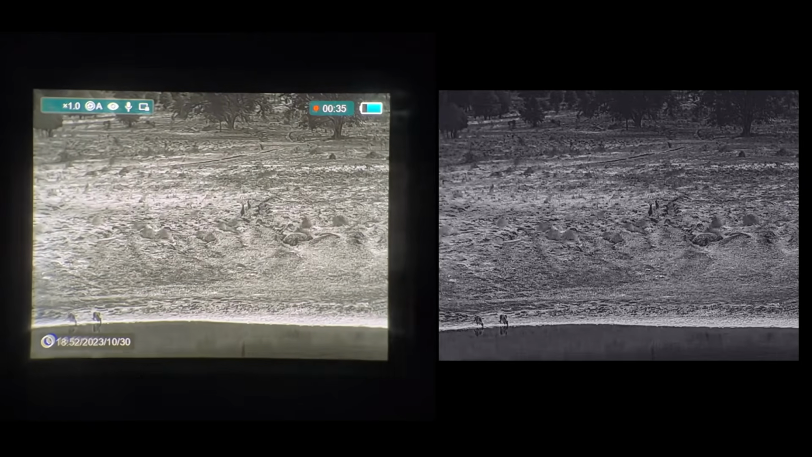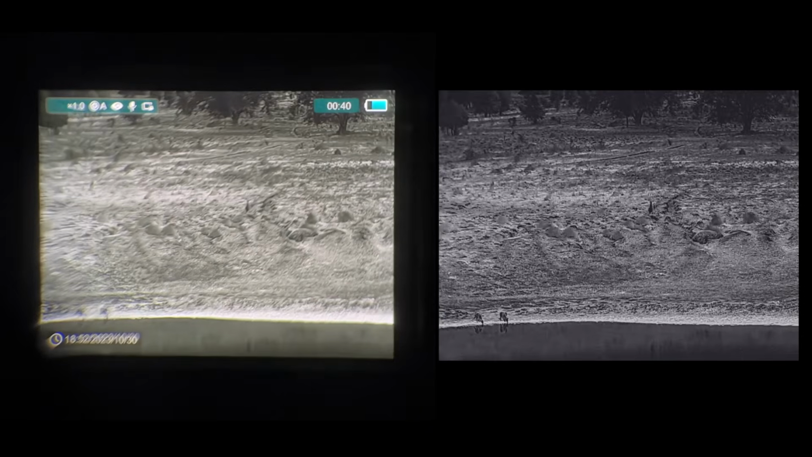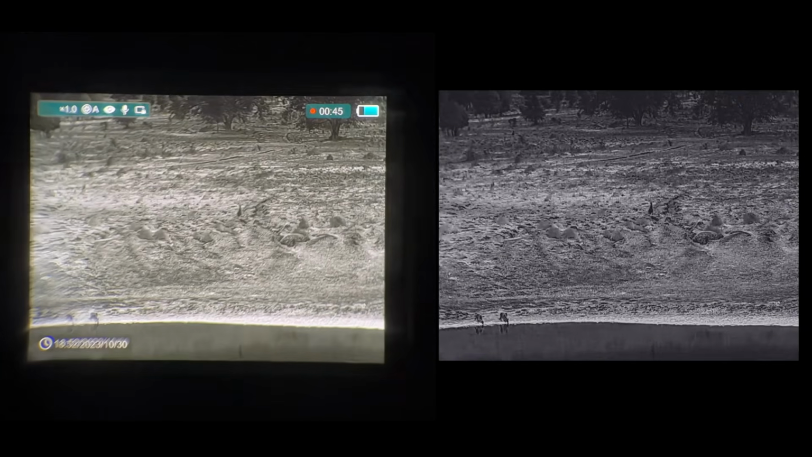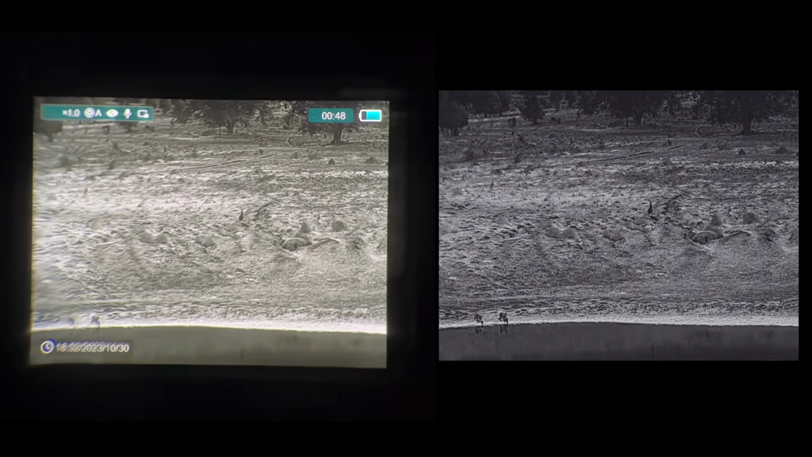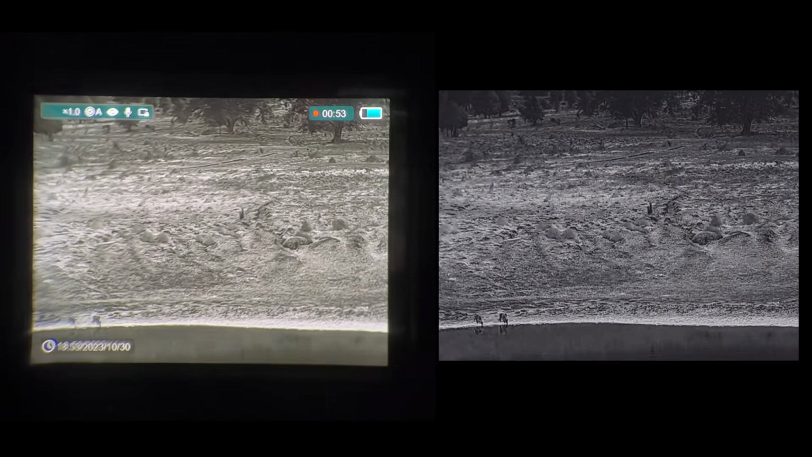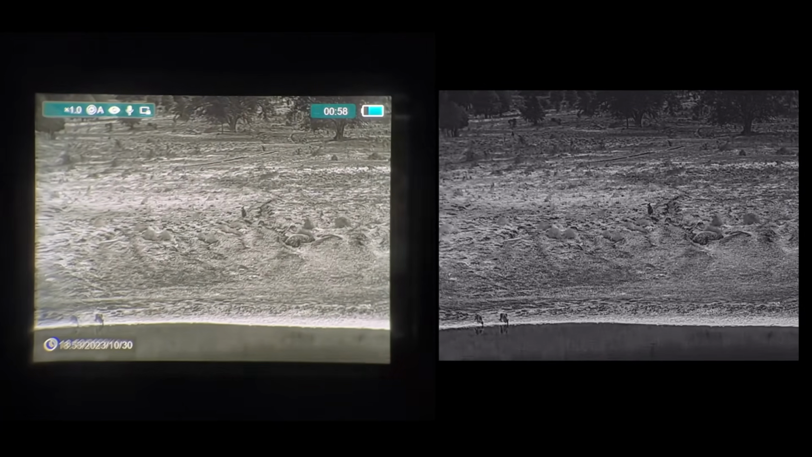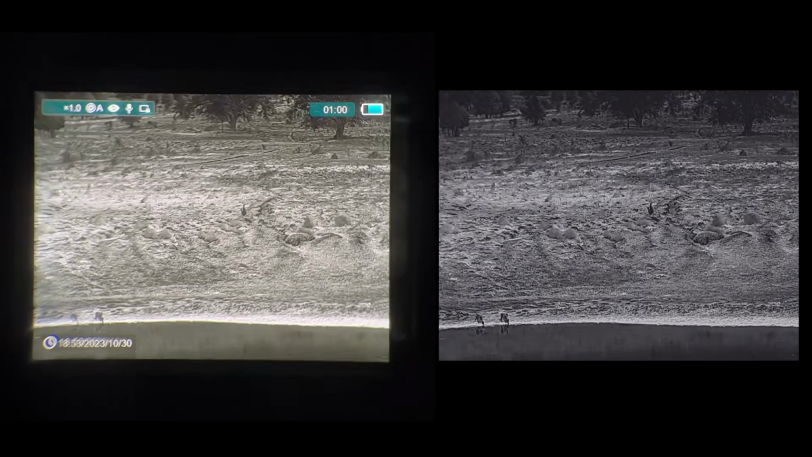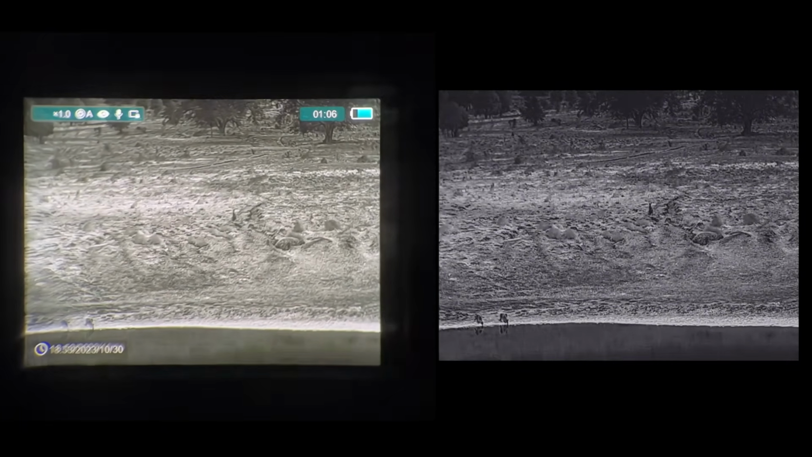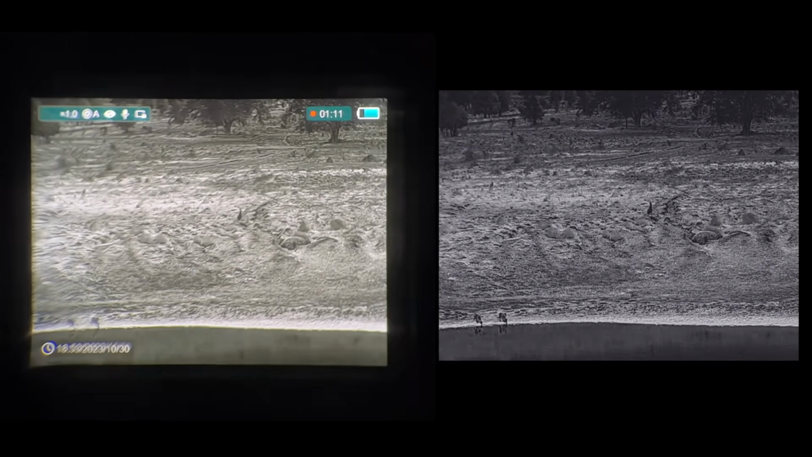You get a lower resolution thermal or a higher millikelvin thing that doesn't seem to pick up quite so much difference in the temperature, and so you get more of a black blob there. This is on black hot, whereas this one picks up so much detail it's hard to actually pick the animals out. But when you do pick them out, it's good because you get a lot more detail. So anyway, identification is a lot easier.